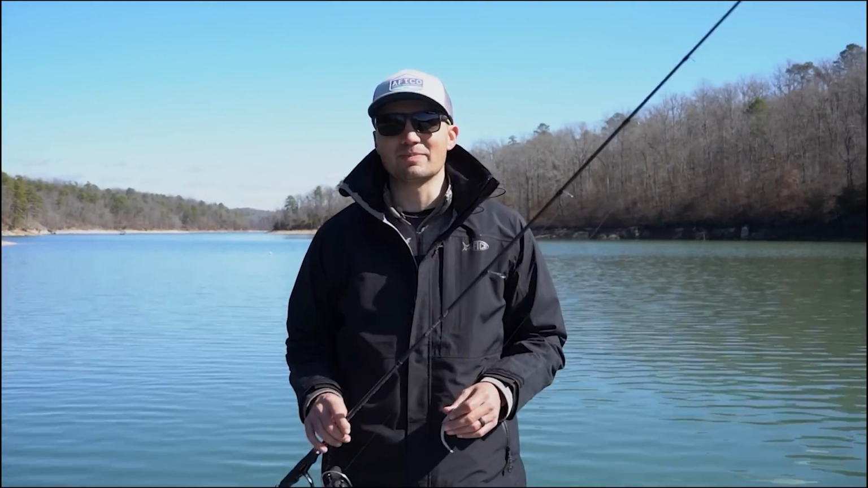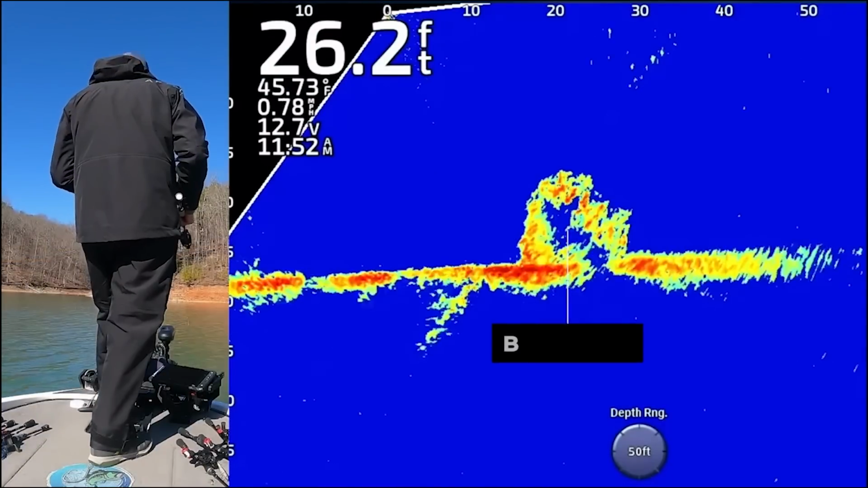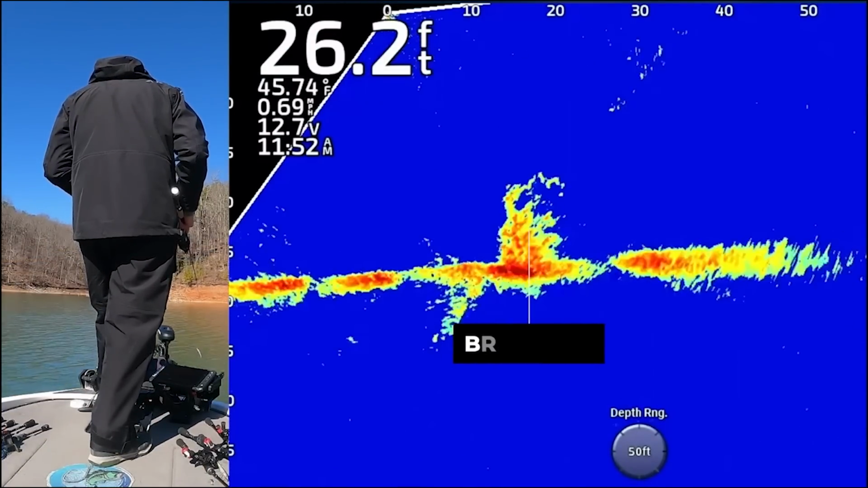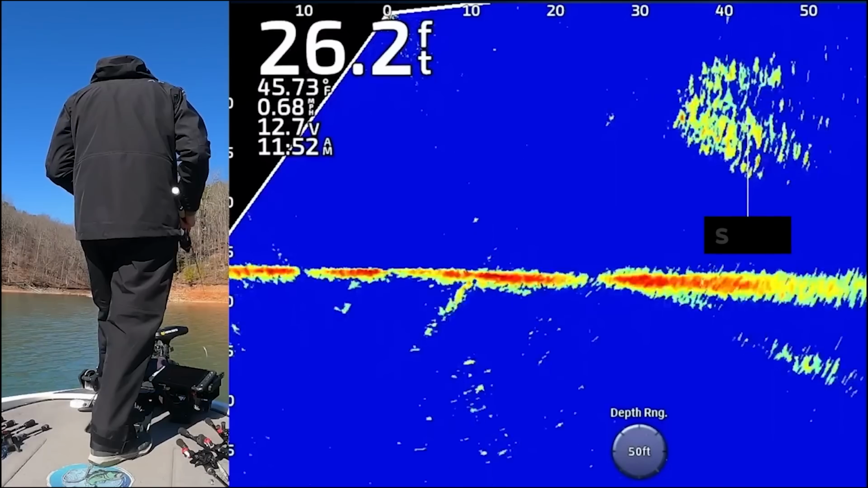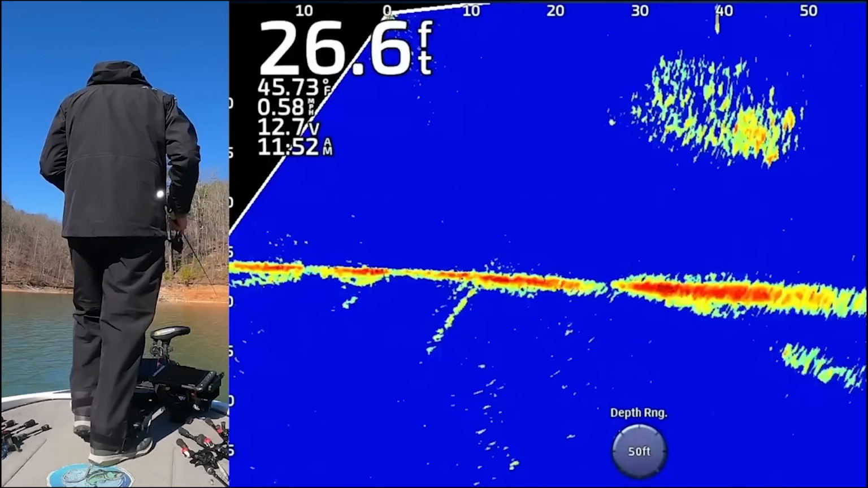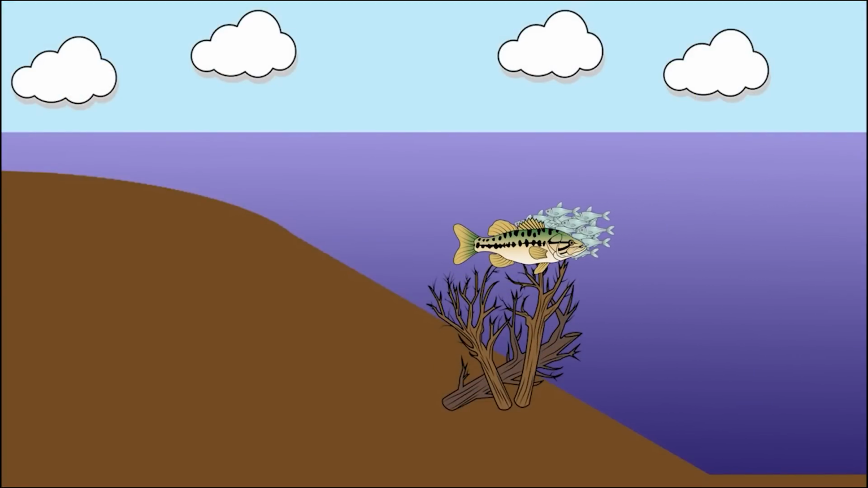Okay guys, so I'm starting to get this pattern dialed in a little bit. What I figured out so far is that I need to be finding those baitfish in close proximity to the isolated pieces of cover I marked with my side imaging. It seems like the bass are holding in those isolated laydowns and brush piles I marked, and they're not coming out of those areas until the baitfish swim right over the top of that cover.